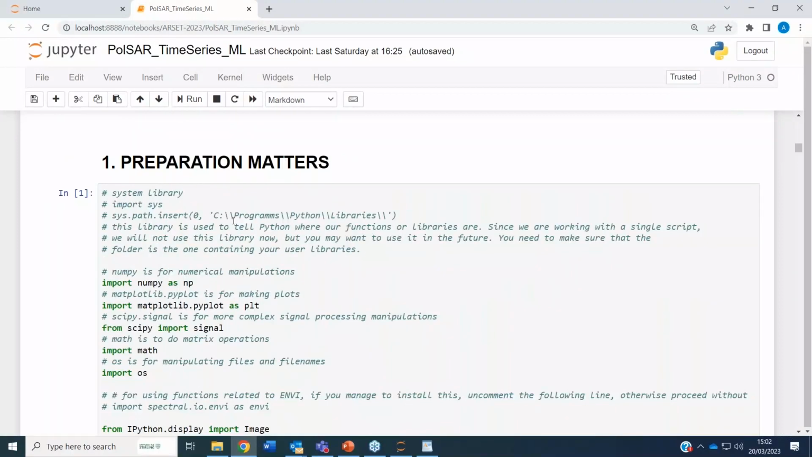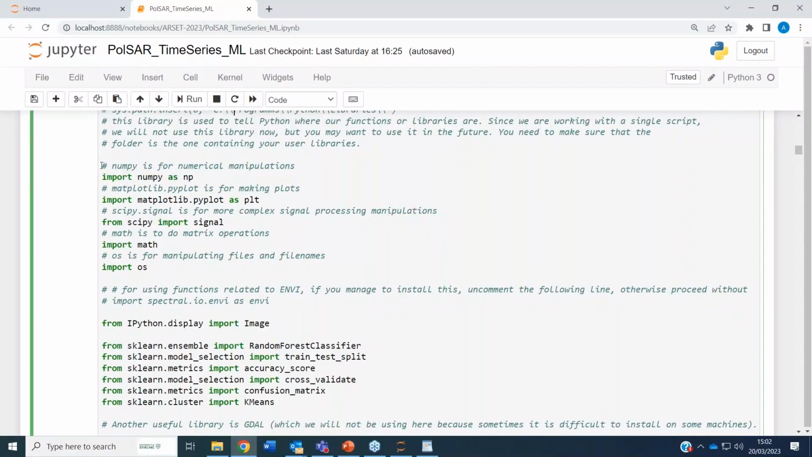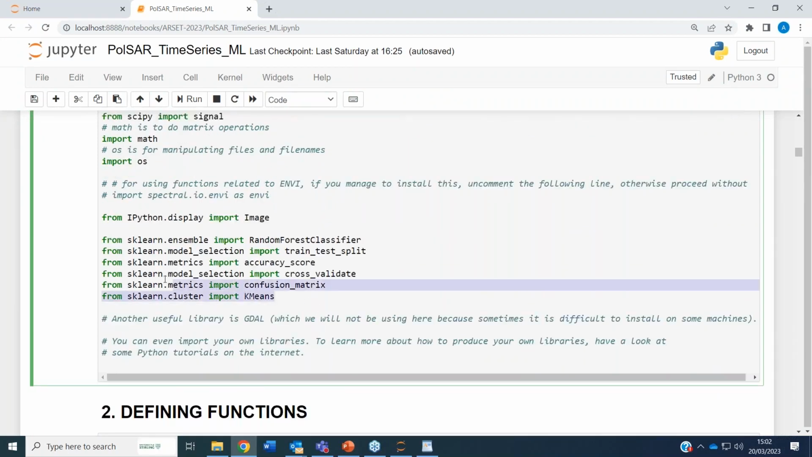And here, the libraries. We have all the libraries that we used before. Again, if you can install Spectral, although we don't use it here, it will be good. Otherwise, you can still run this code. The difference with before is this bit here, where we are using the scikit-learn library. In particular, we are importing these functions here.